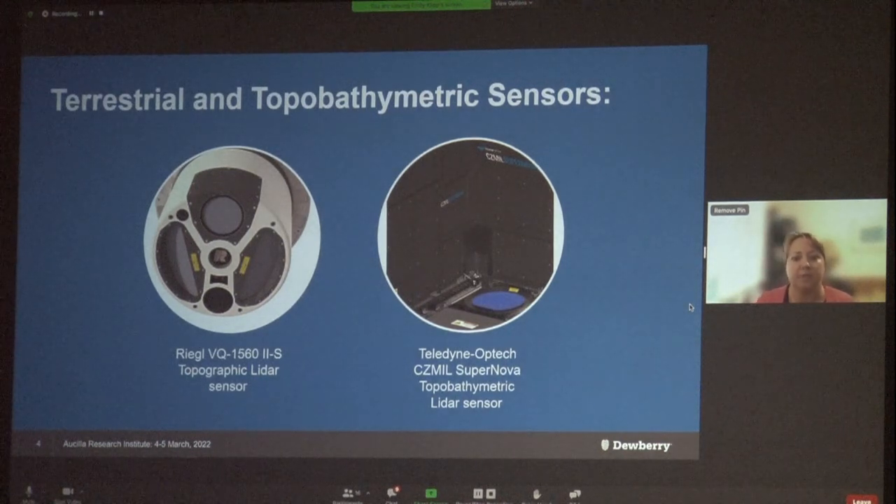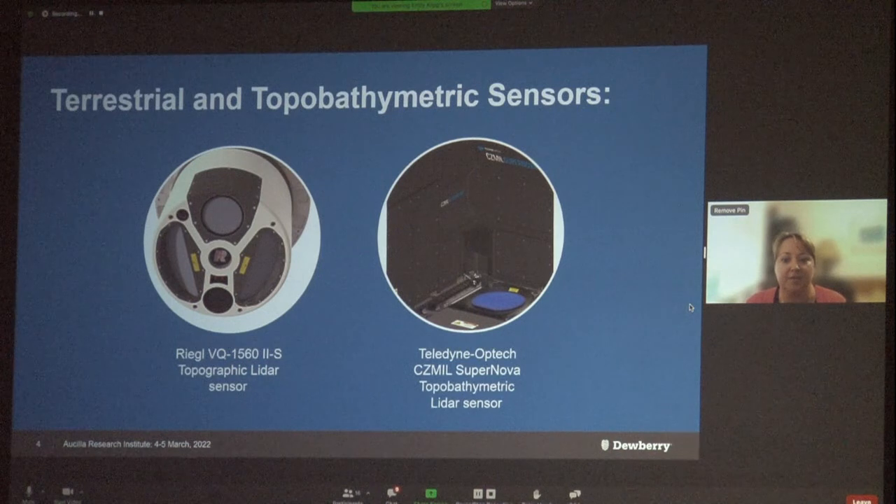As you may know, Dewberry recently purchased 2 LiDAR sensors, a Riegl topographic sensor and a Seasonal topobathymetric sensor. Really quickly, I just wanted to touch on our topographic system, which is the Riegl VQ1560 Mark II-S. This is the 4th generation of the VQ1560, by far the most powerful system yet. Its extreme long range capability allows for collection of the standard QL2 LiDAR, which is 2 points per square meter, at a flying height of 9,000 feet above ground level.